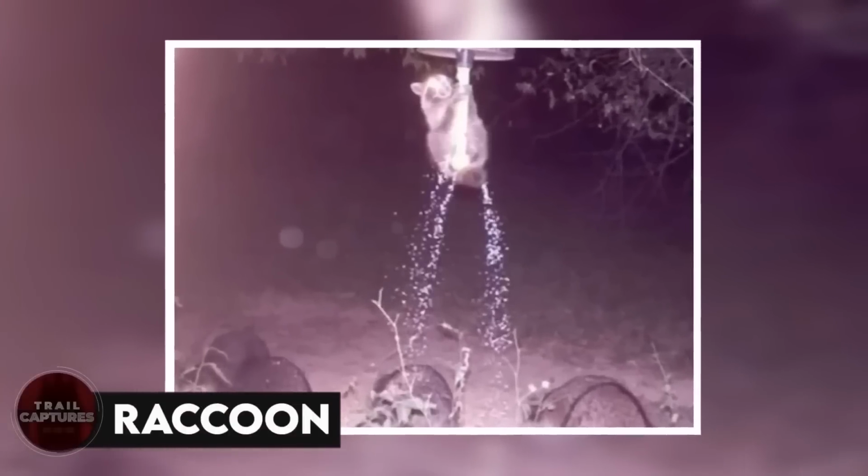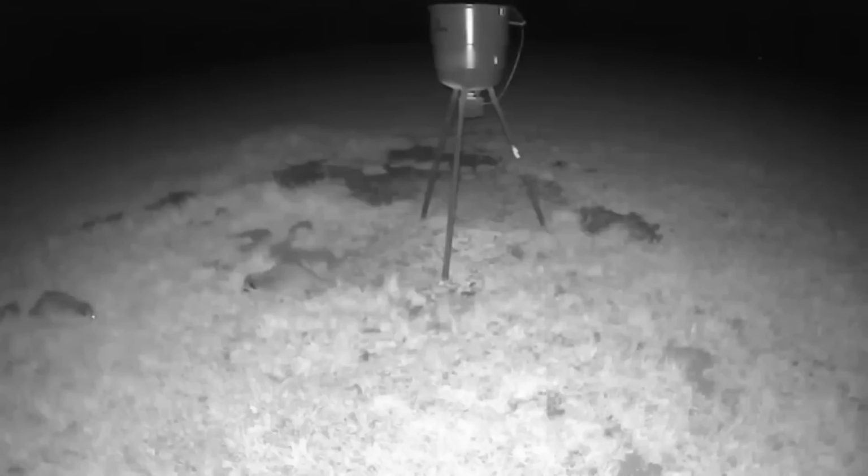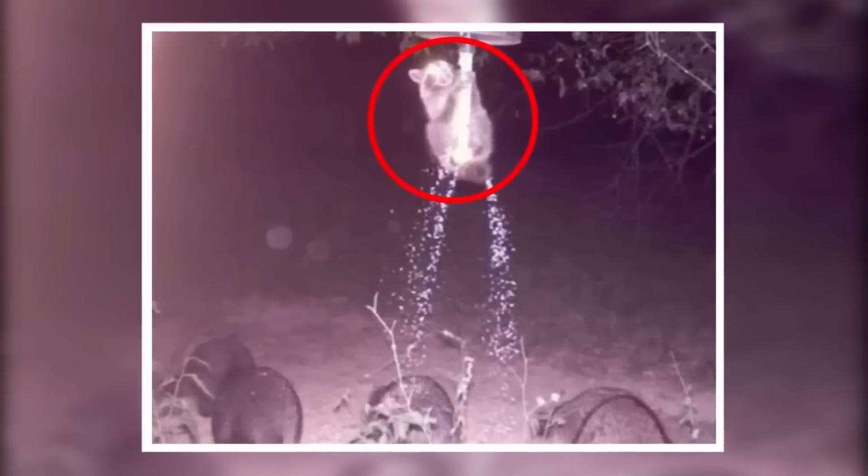Raccoon. This raccoon was trying to get to the bird feeder above so he and his friends could have some food. Unfortunately, he wasn't able to get the food, but he did spray the bird seeds around so his hungry buddies could eat. Maybe this act of kindness earned it some points among its kind. Who knows?